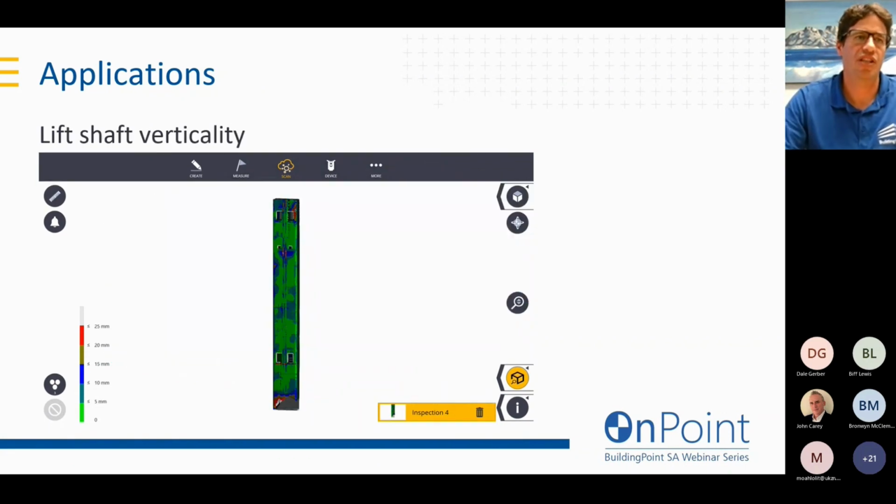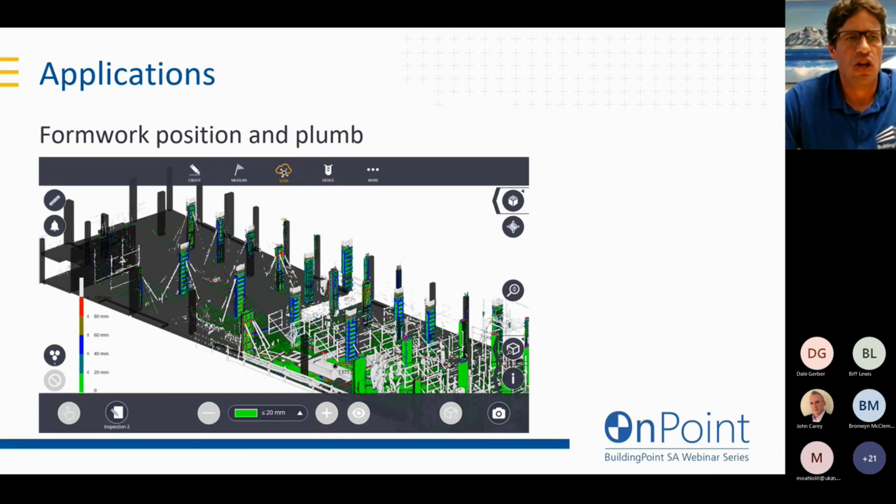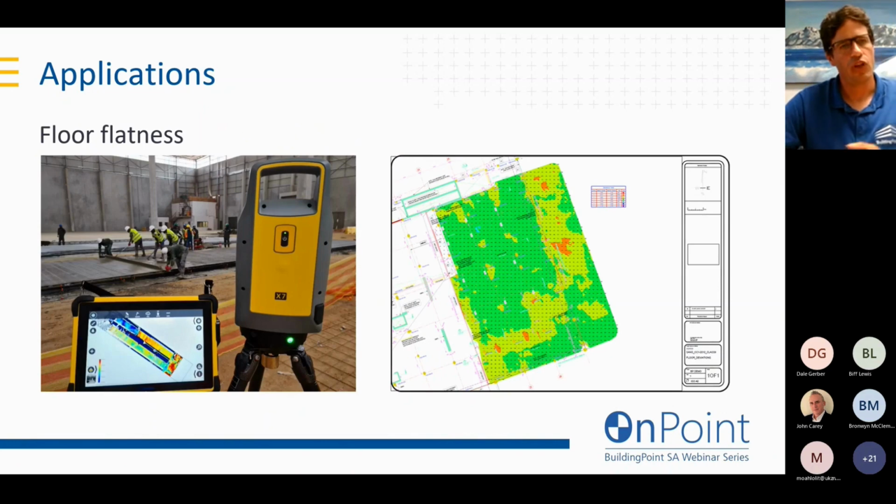Another application is lift shaft verticality. It's an example, I think, of a 15-story lift shaft done in about 3 hours on site: scanned, registered, refined, inspection done, and highlighted any deviations. Checking your horizontal and vertical cover for your rebar, checking the formwork, the position and plumbness of your formwork, doing things like inspecting the flatness of floors.